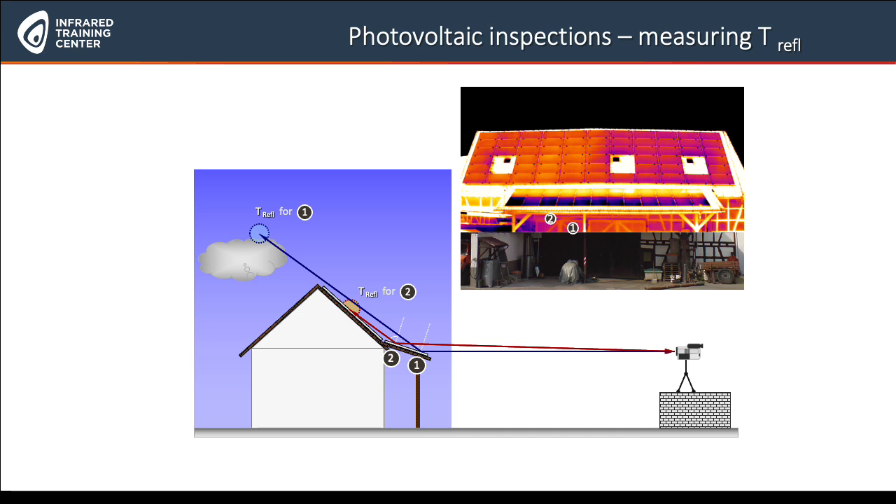So be aware, where are you positioned with your camera? What's the angle? Where does the radiation come from? Is there a changing angle within your image? How does that influence your image and your measurement? This is something that we teach in our trainings in general, not only for PV inspections.